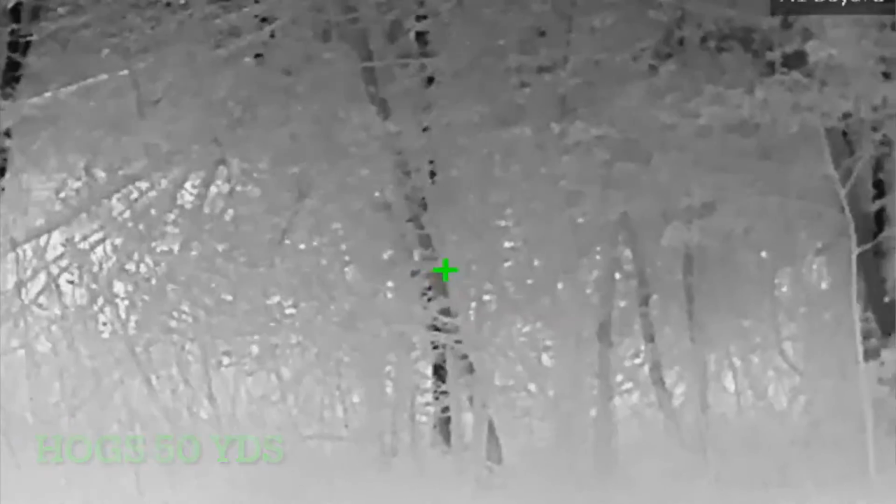And when you're at a 384 and you're already having to zoom in quite a bit, every time you zoom in you're going to cut your thermal resolution in half. So I found myself with that 1.5 having to zoom in at least once to put me at a 3 power, which is automatically cutting down on the image quality.